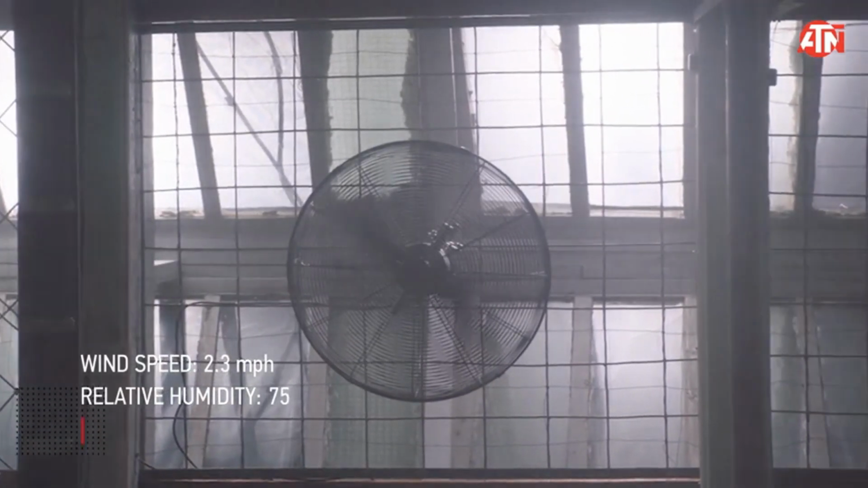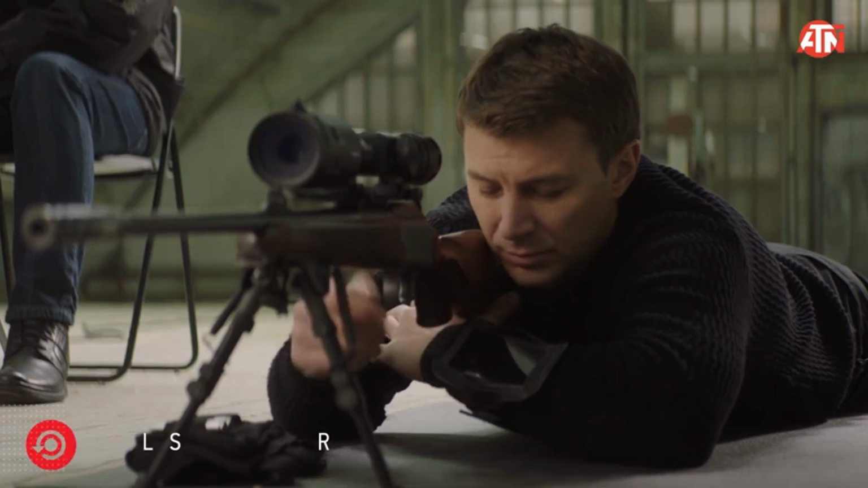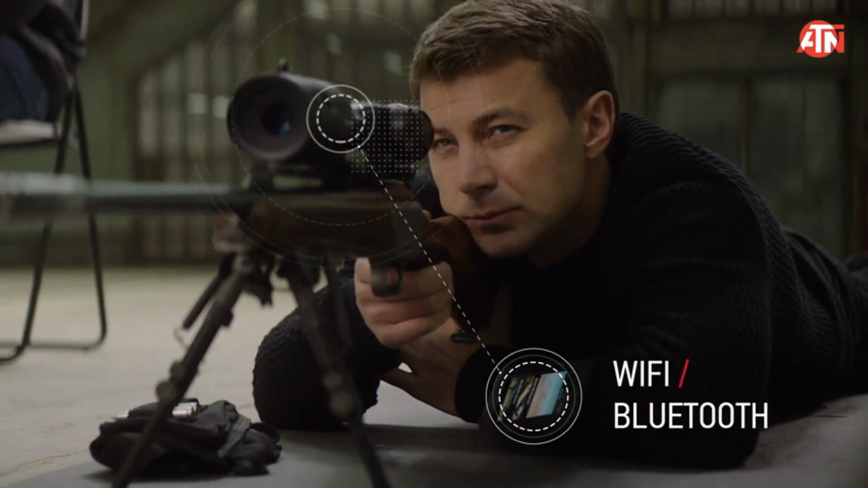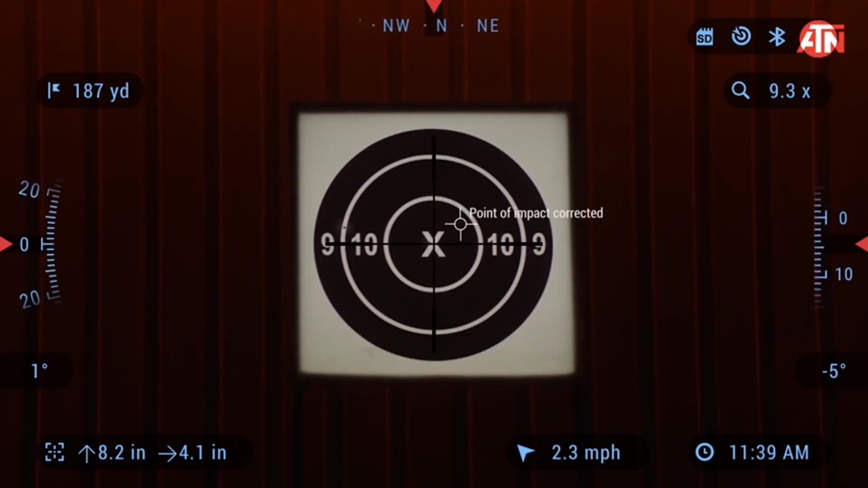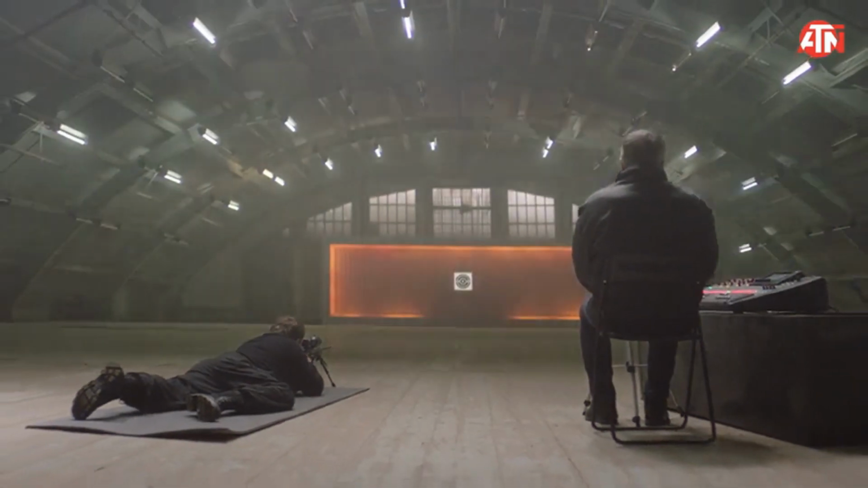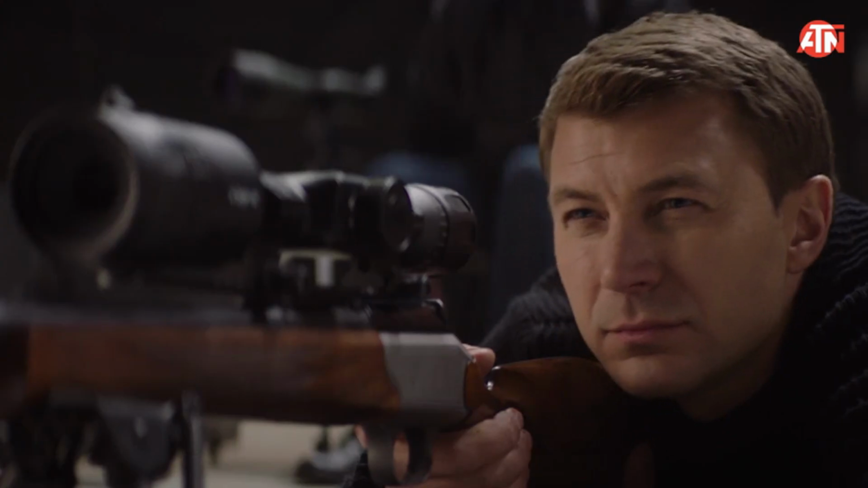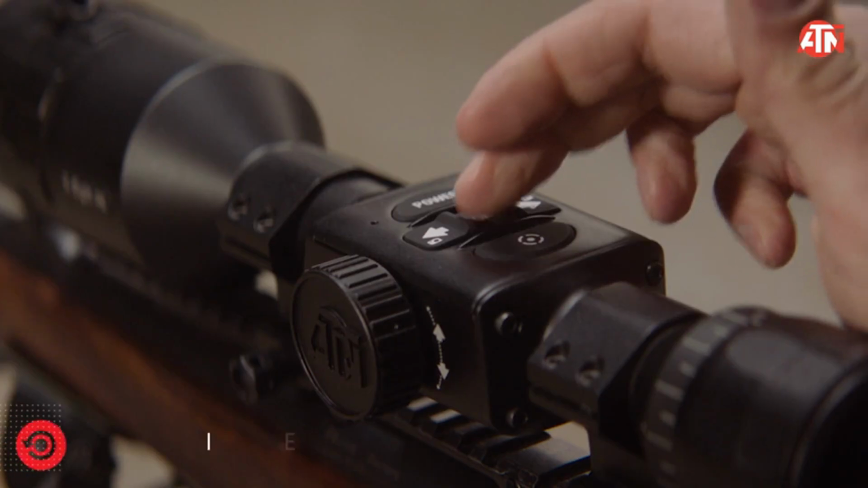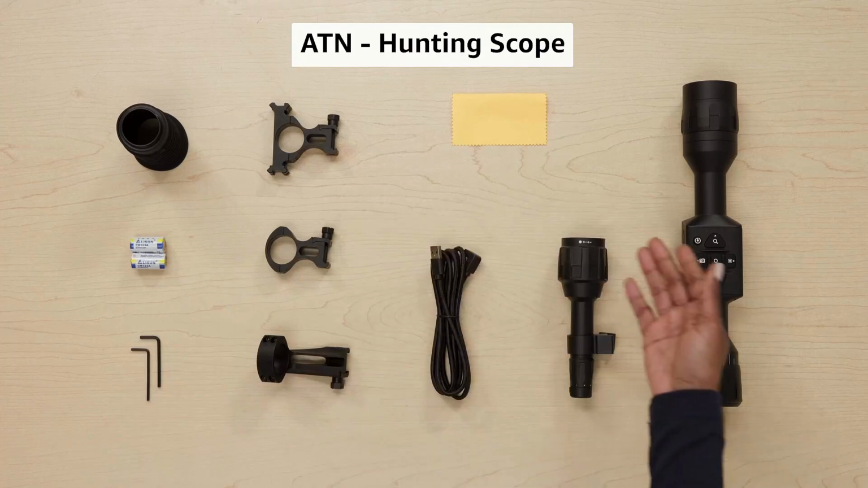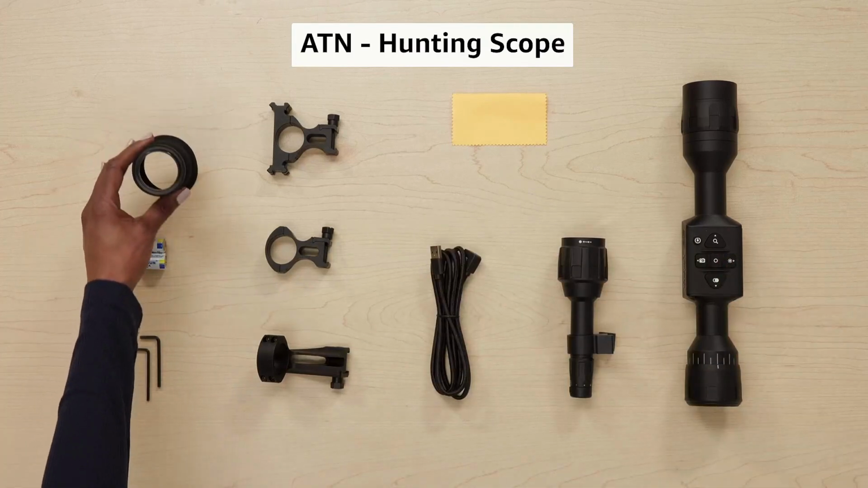What is thermal imaging? Now, on the flip side, we've got thermal imaging. This one is all about heat signatures. It detects heat emitted by objects, like an animal's body heat, and translates that into a visual image. No light? No problem. Thermal scopes can see through complete darkness, fog, smoke, and even dense vegetation. They detect the temperature differences between objects, which is a massive advantage when hunting. Scene: camera zooms into thermal scope view, showing a heat signature of a deer.